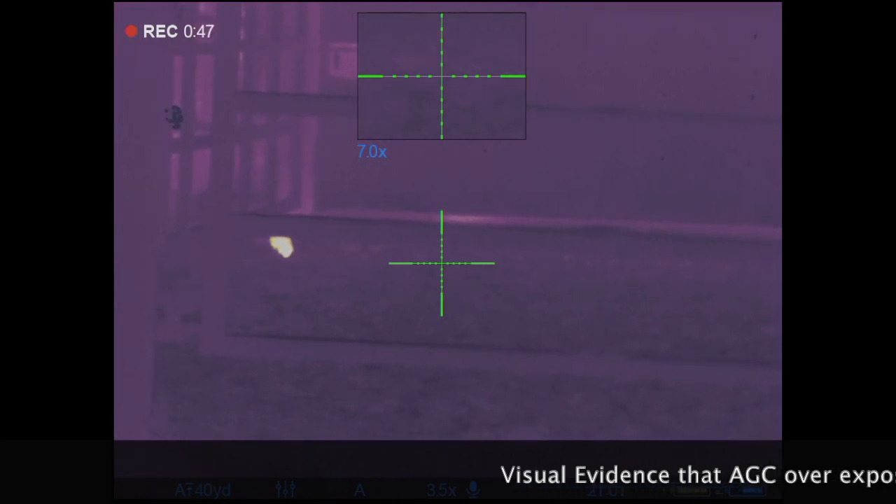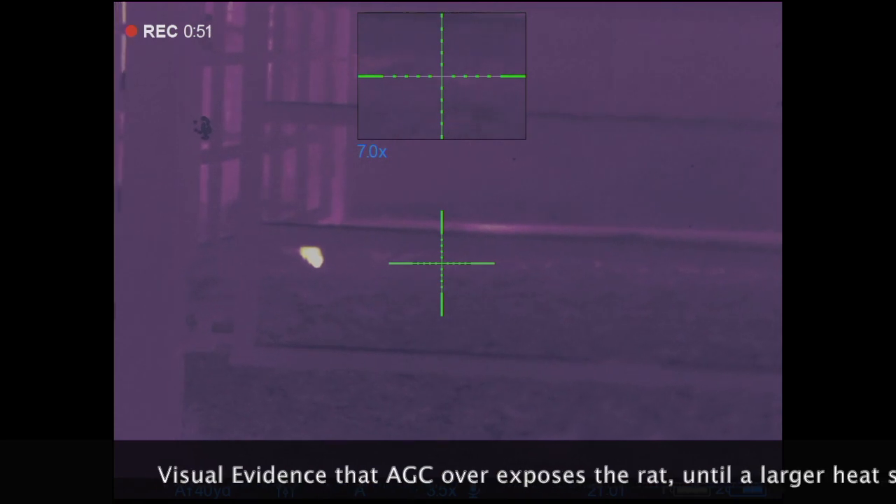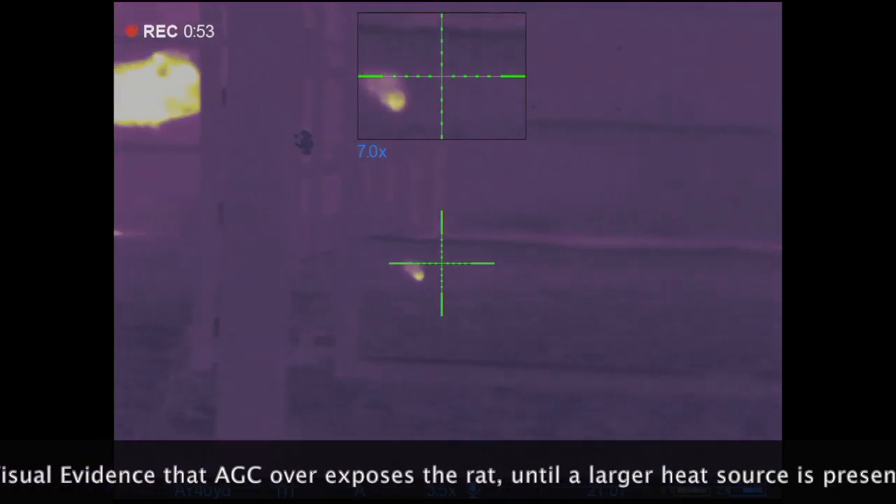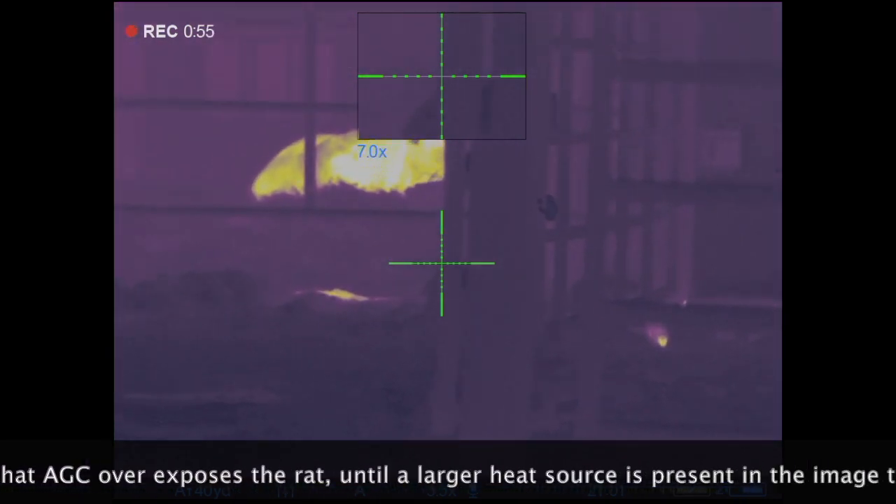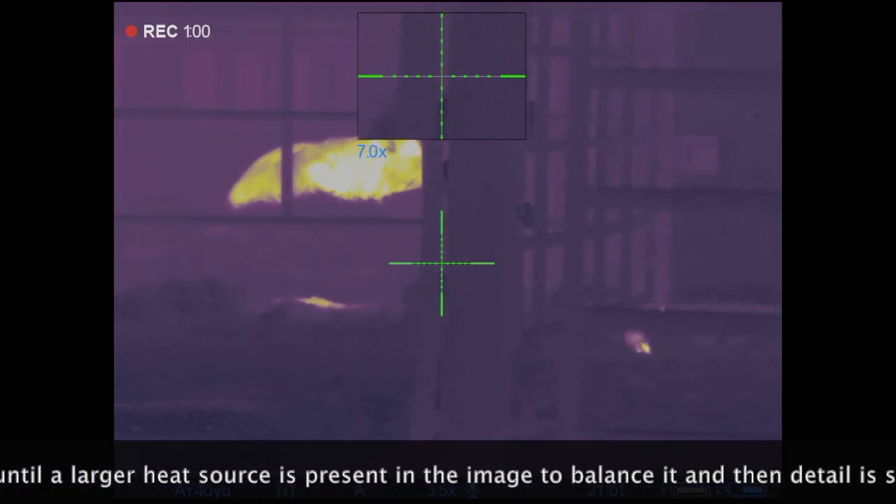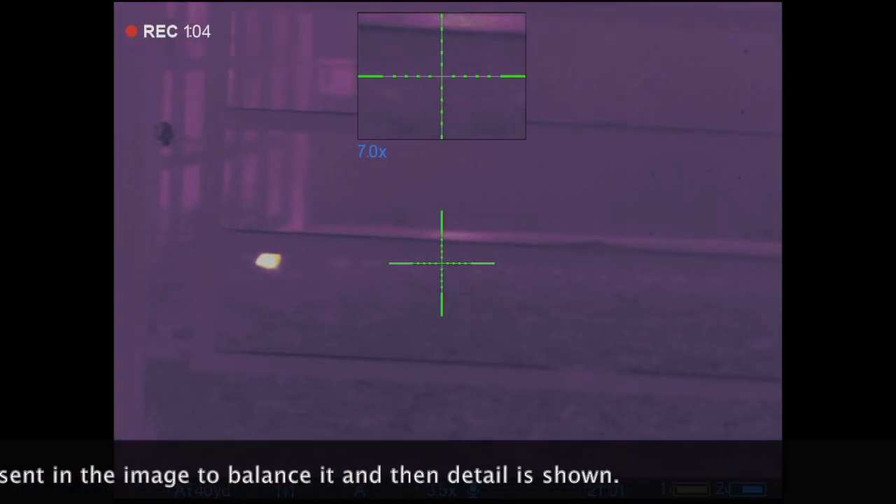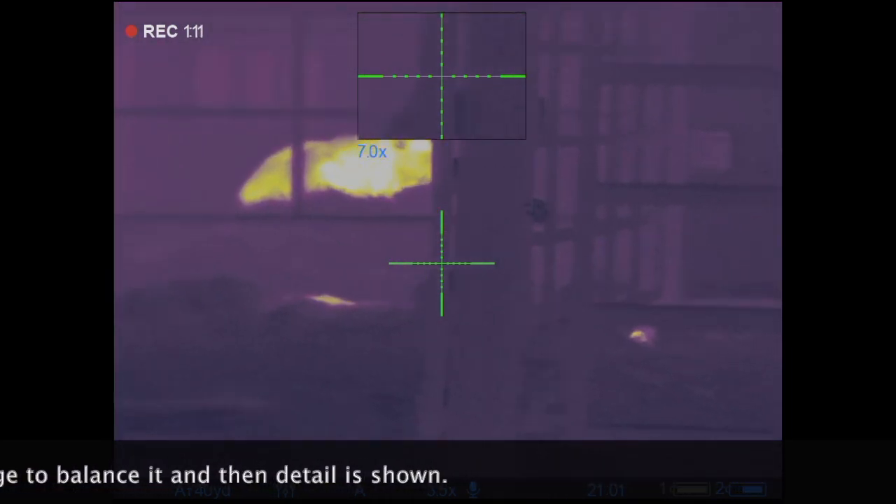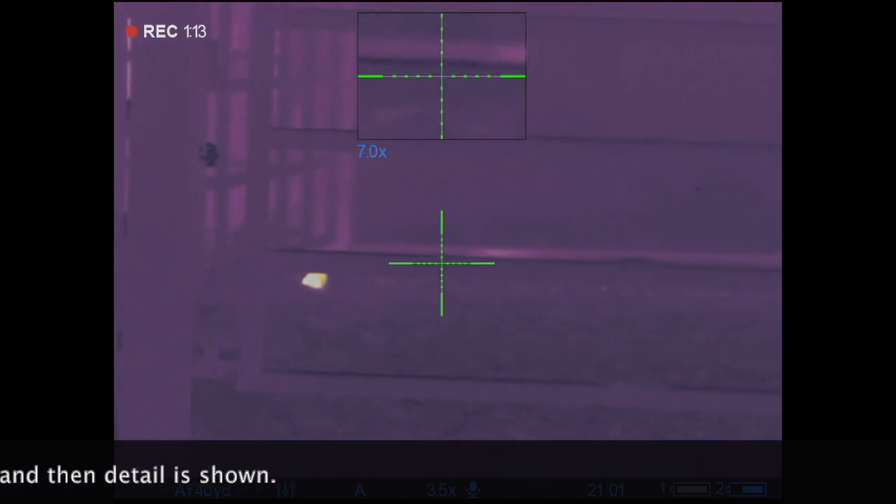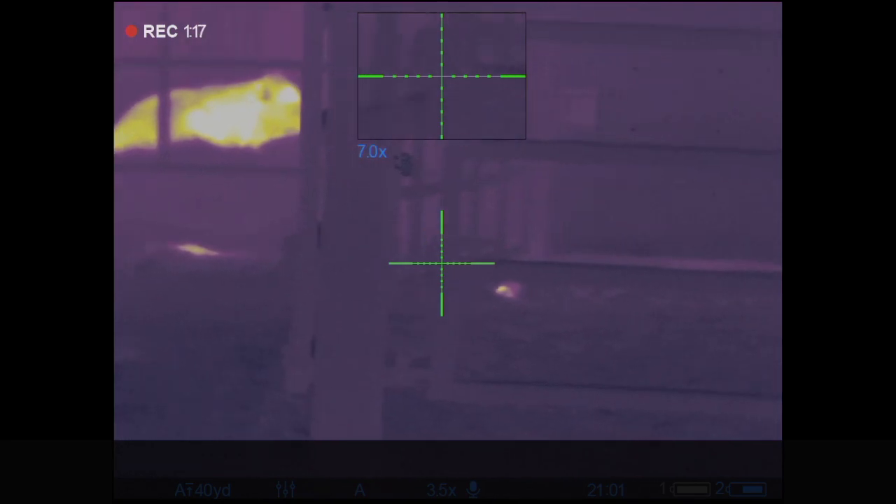Look at that. Look at the detail on the rat. A small target. Overexposed. As soon as the hot target goes into the image, it compensates the exposure to give more detail in the rat. Now this is the issue we're having. Look at that. There you go.